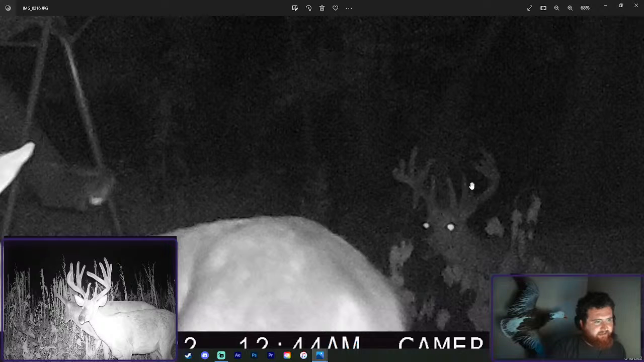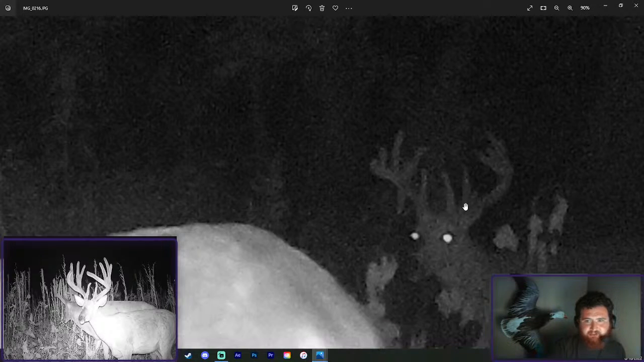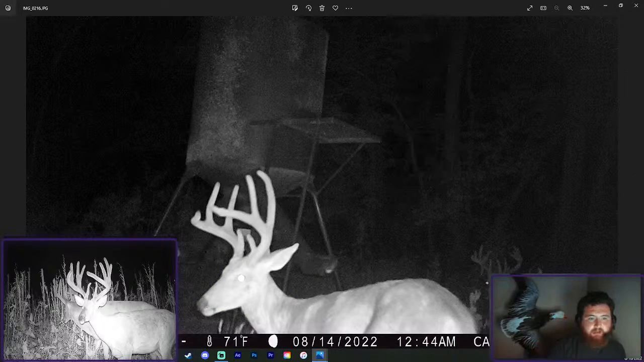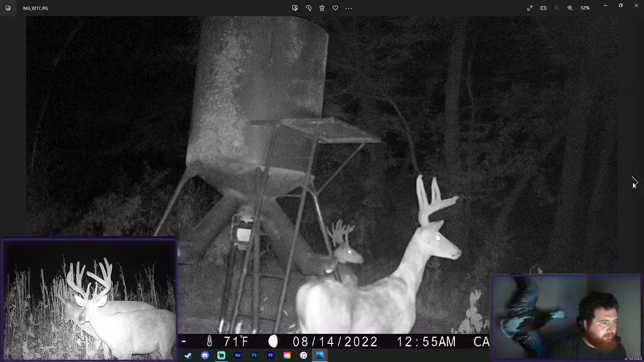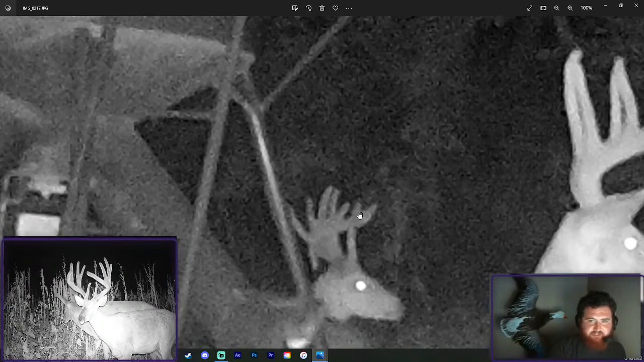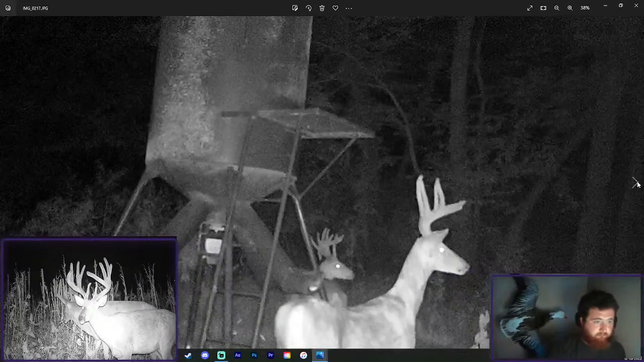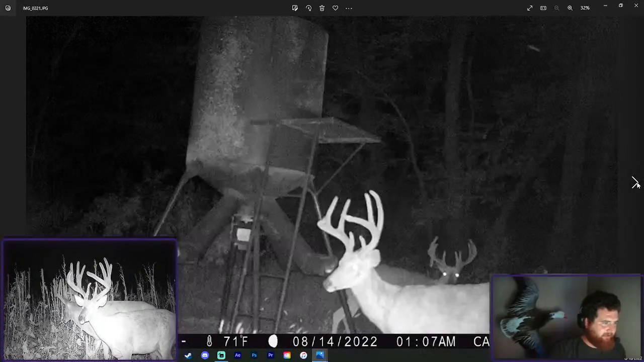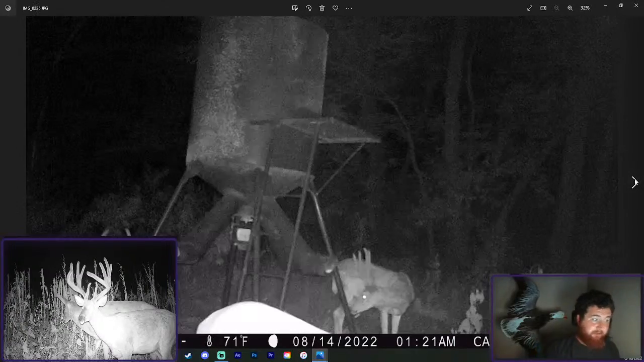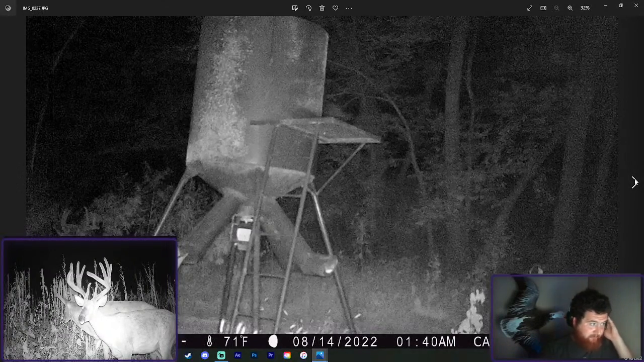He was another one that, seeing this, actually looks like he's got 2 brows here and then the drop tine. This reminds me a lot of a buck we called RK last year, who was a 5-year-old last year. Kind of matches up with where he is and stuff. We'll see. Yeah, short beams. I bet you it's RK. I actually found a shed of him this year. It looks just like this side. But like I said, I can't really say for sure, that's just what I'm thinking. Sweet. That's awesome. So that's 3 good bucks in here.